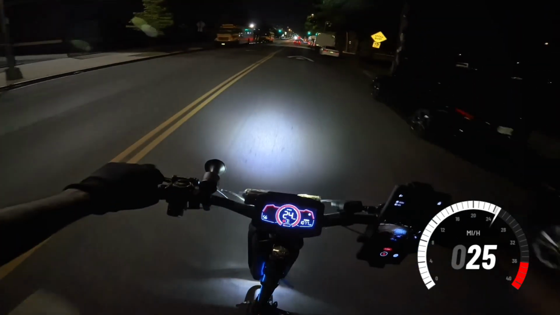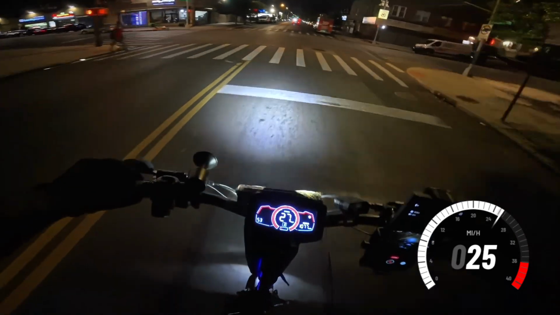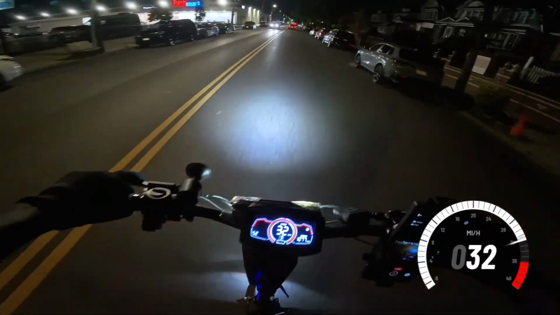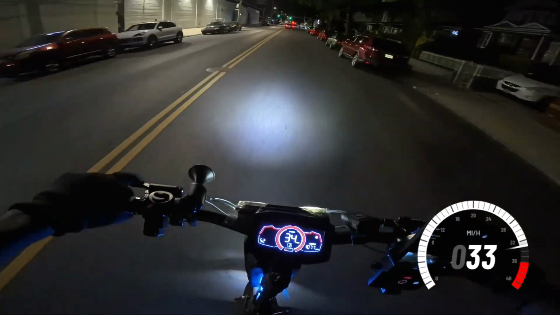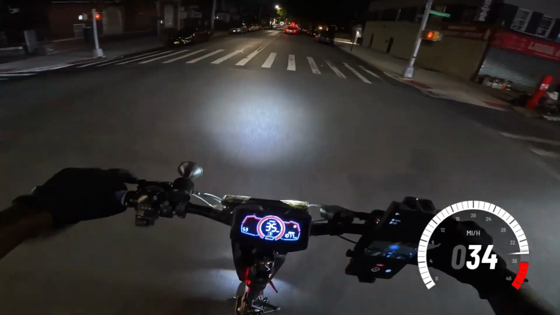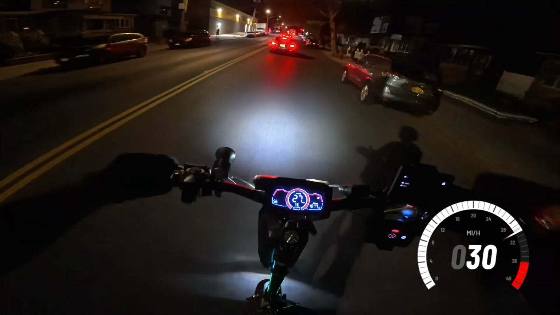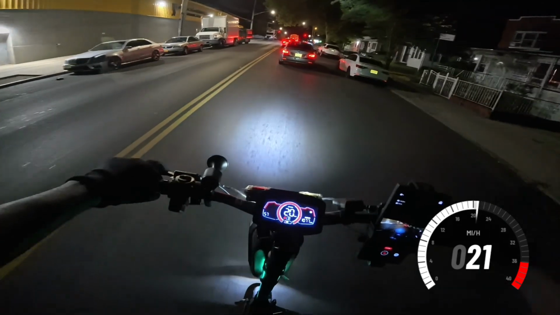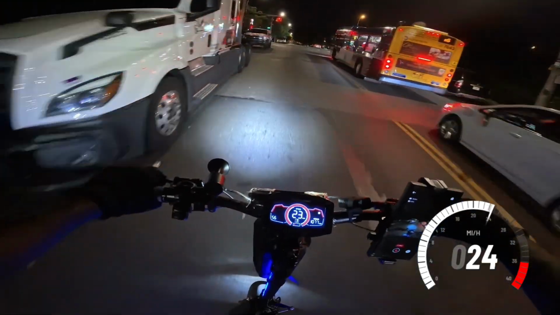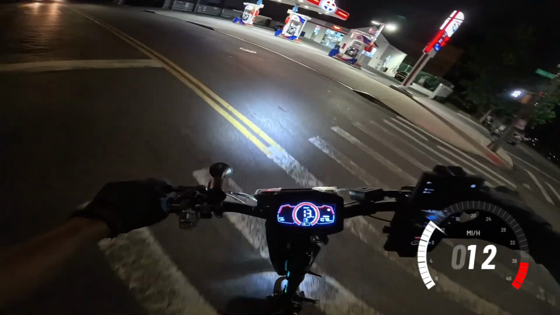Let's not be discouraged. There is one more speed camera on the way home, and that one should be easy to trigger since we have quite the runway. Okay, we're on.